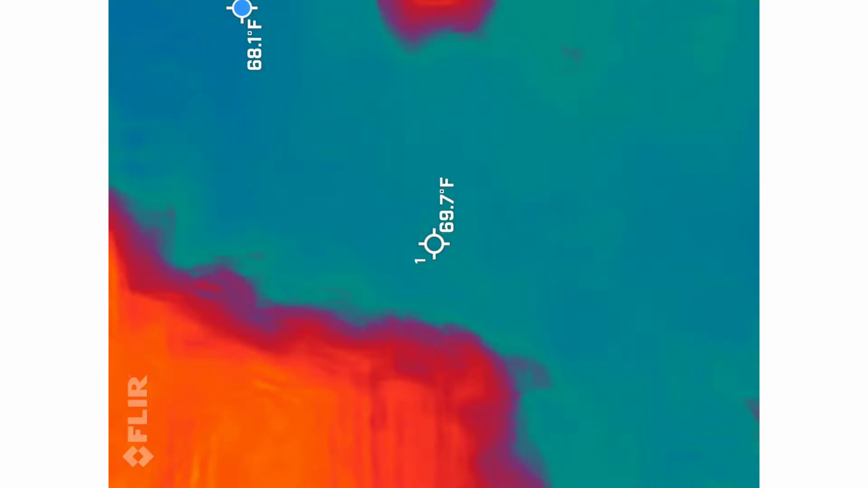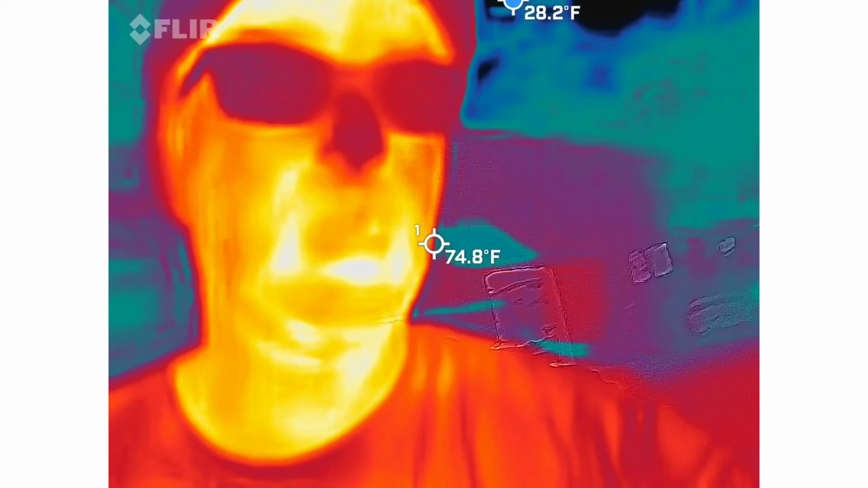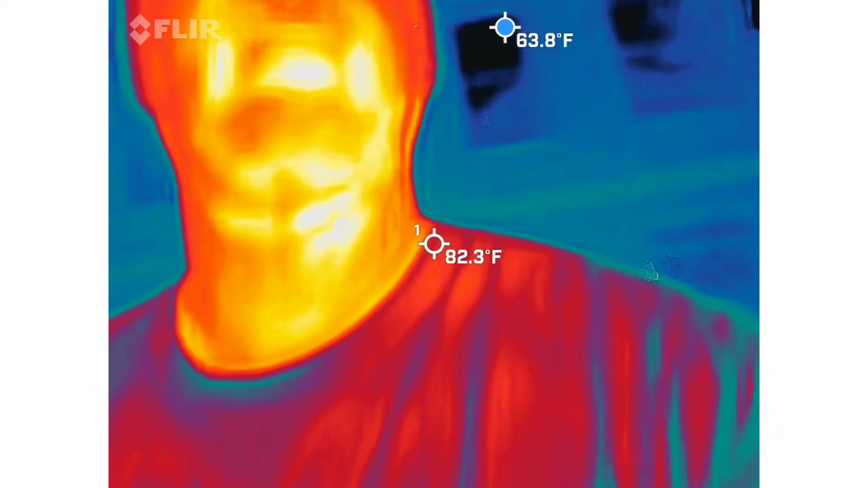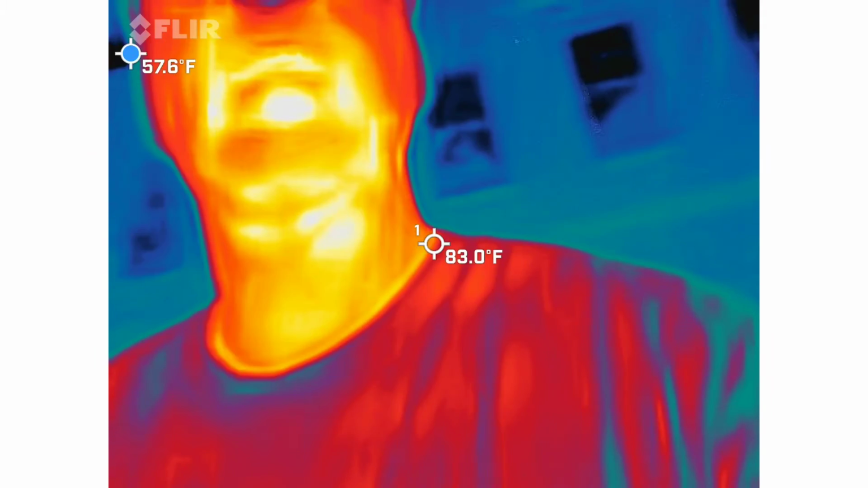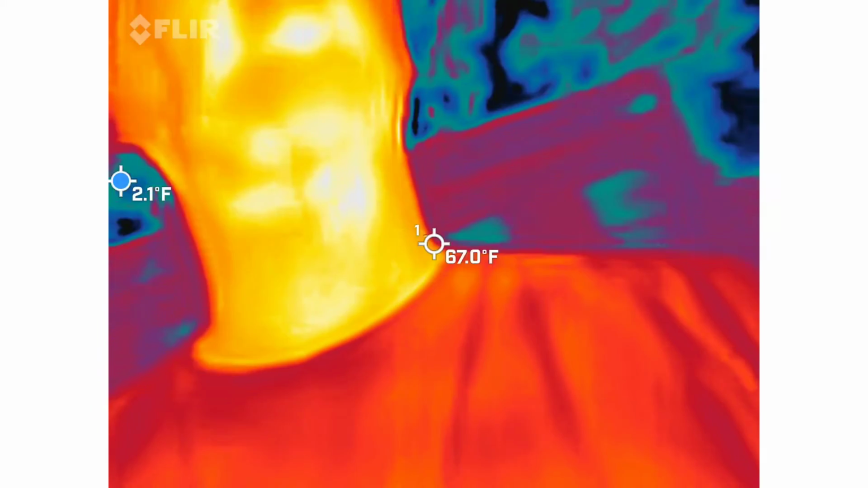So the first device we're going to be using is a thermal imaging camera. Why would I want to use thermal imaging inside of a ghost hunt? This is interactive, guys, I promise. That's how you find the ghosts, man. How so? Because they're thermal energy. Cold, right. We're looking for cold spots. Like, we're gonna make it simple. It's cold spots. That's what we're looking for in here.